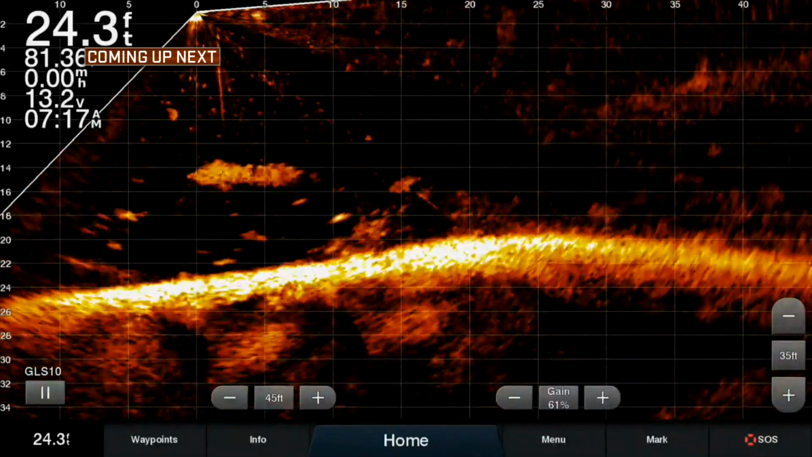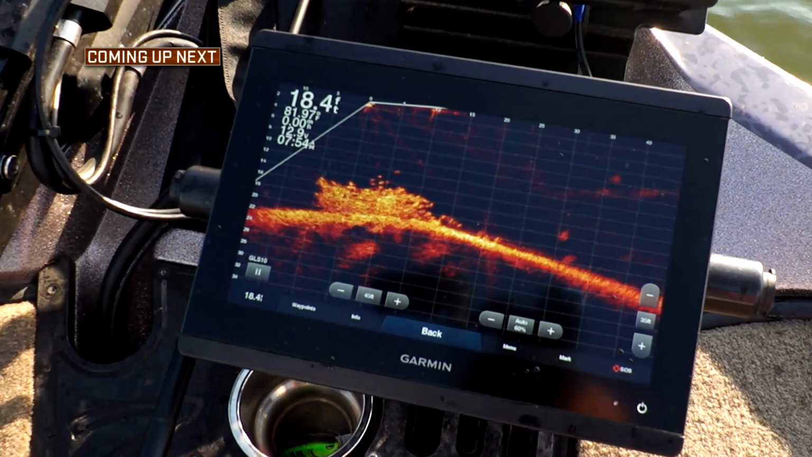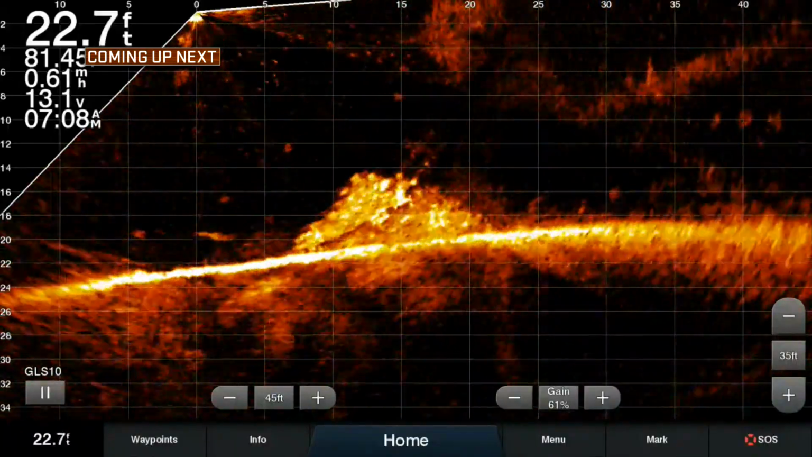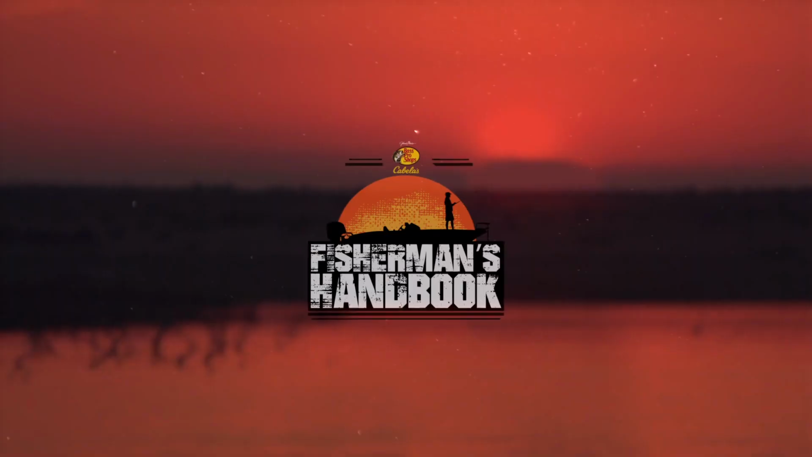Coming up next, we continue to show you more great ways to catch crappie. In the upcoming segment, we highlight just how revolutionary Garmin's Panoptix Live Scope has been to the sport of crappie fishing. Stay tuned for more.